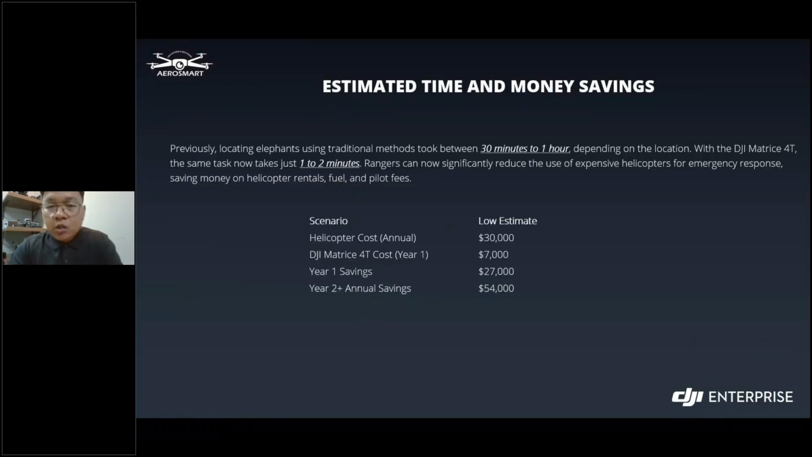Proceeding, let me just share with you here the estimated breakdown of time and cost savings they get when they use this drone. Previously, locating elephants using traditional methods took between 30 minutes to 1 hour depending on the location. With the DJI Matrice 40, the same task now takes just 1 to 2 minutes.